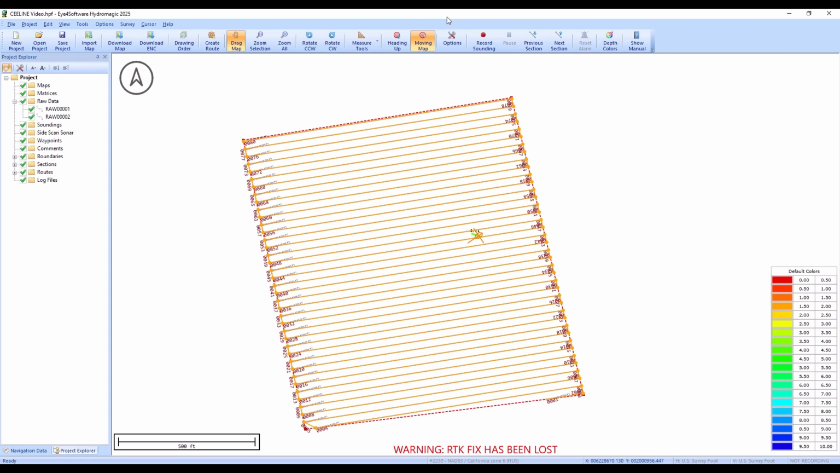So still recording data, so I'll turn that off. But that's pretty much the introduction to Hydromagic setup for the CEE-LINE.